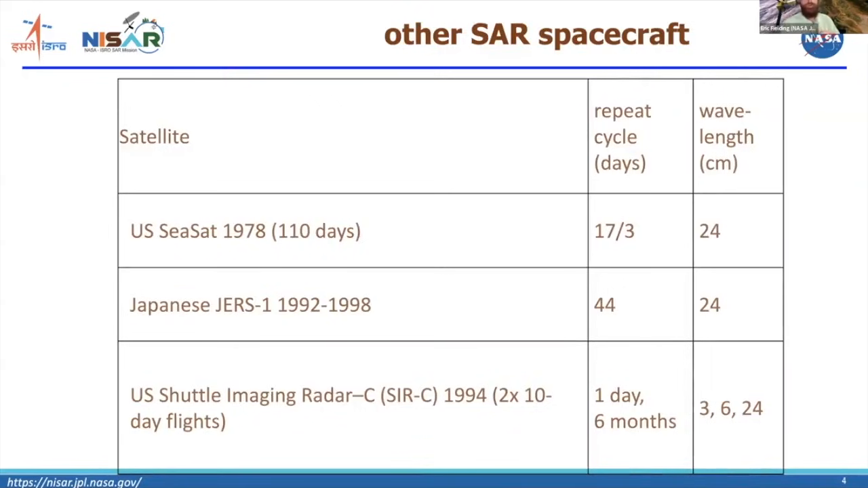These are some of the very old satellites that are not very much used for interferometry. The United States, NASA actually launched the first civilian synthetic aperture radar satellite in 1978, as Haresh mentioned. It operated for 110 days. It had an L-band radar wavelength, and it had 2 different repeat cycles during those days, a 17-day repeat and a 3-day repeat. Some of the 3-day repeat data has been used to do interferometry. In fact, the first differential interferograms were made from Seasat data over the Imperial Valley.